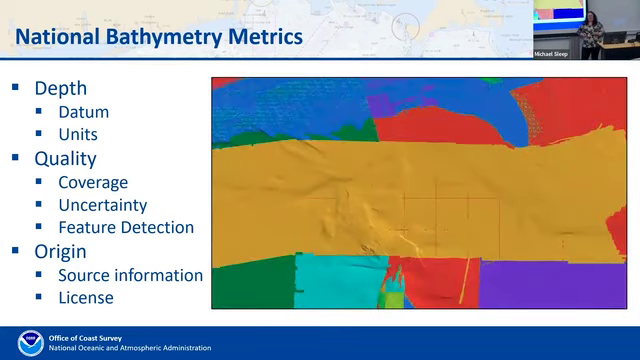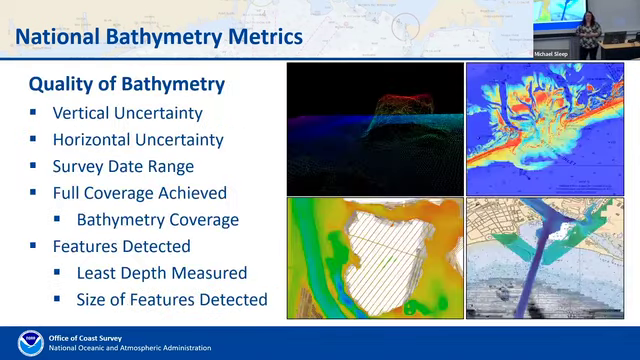And then also you have to understand the origin. Where did the survey come from? What's the source information and the license on how you can use it? So looking at quality, how well do we know it? These are coming from the International Hydrographic Organization's quality bathymetry attributes that are already defined. So this is your vertical and horizontal uncertainty, your start and end date, coverage, and features. We're using those metrics because they're already defined and that helps us with automation.